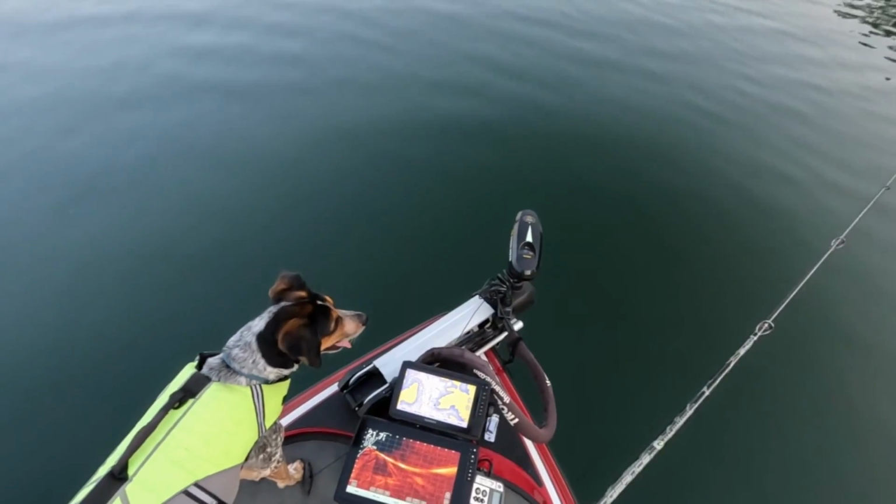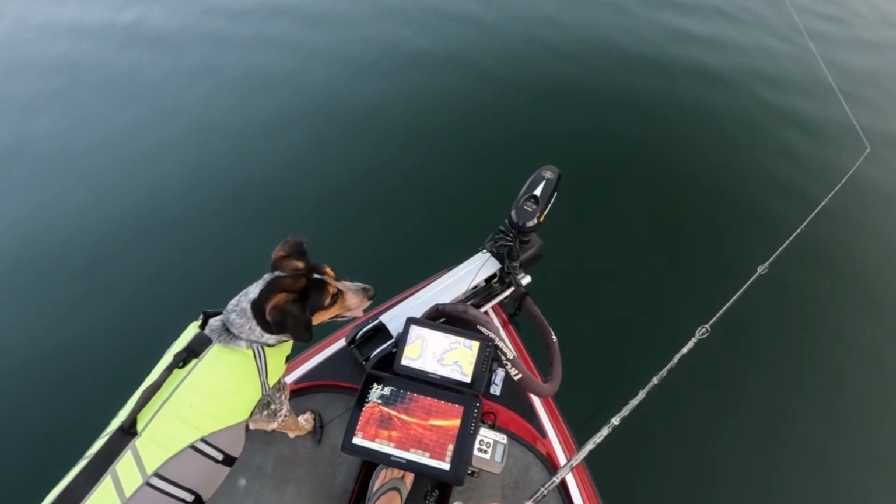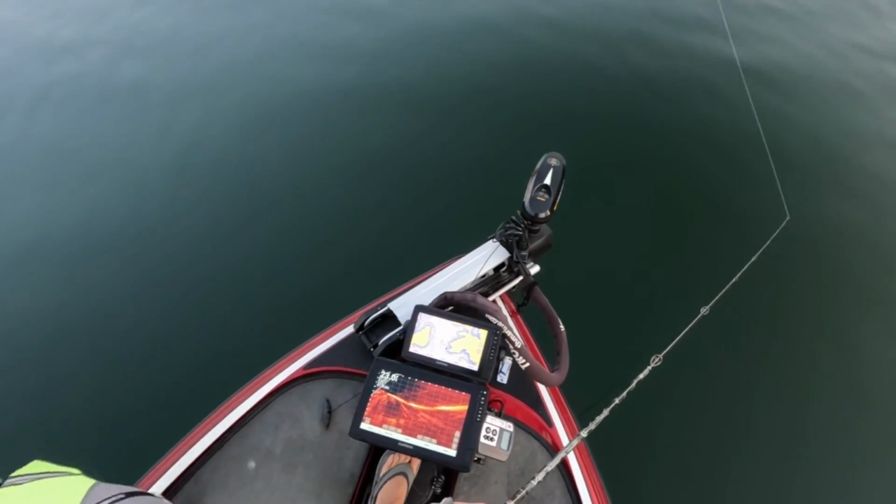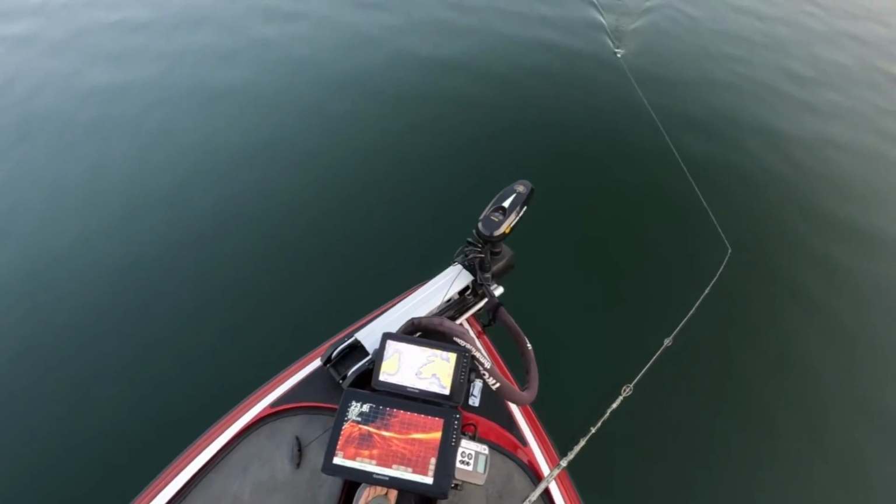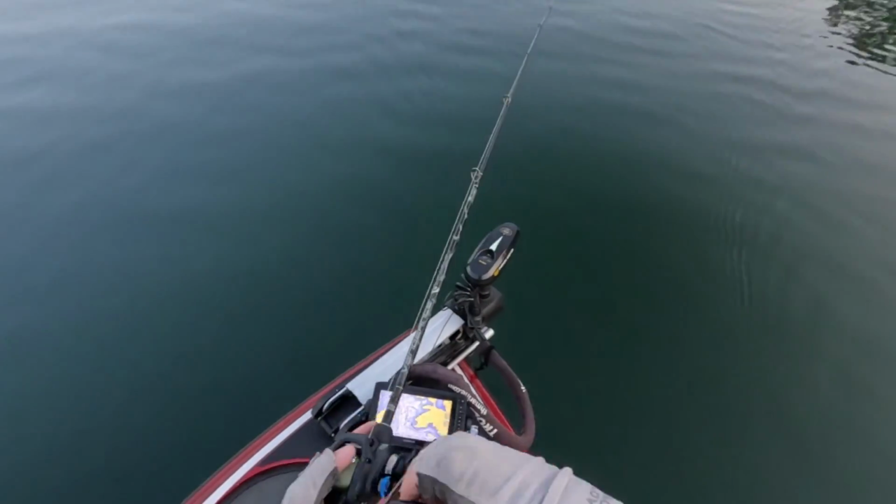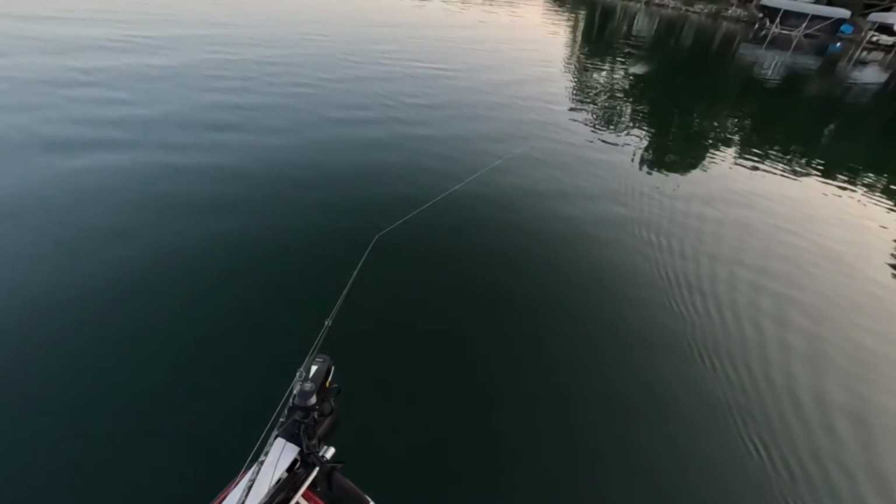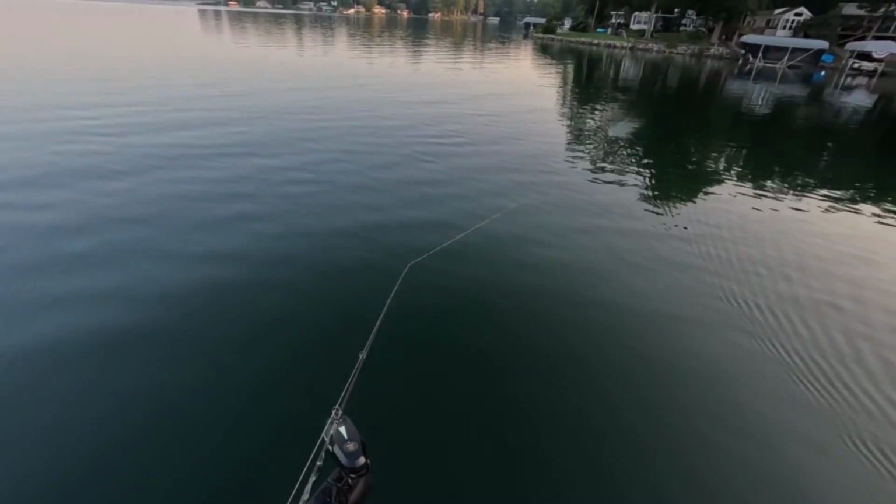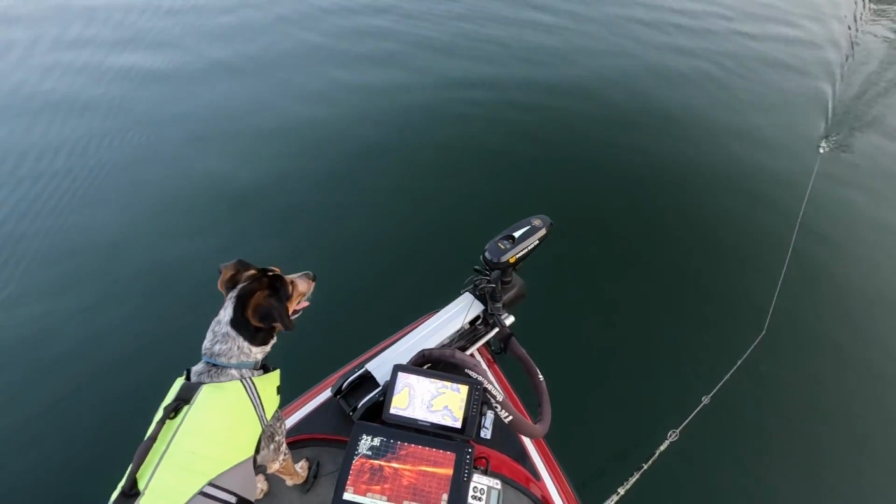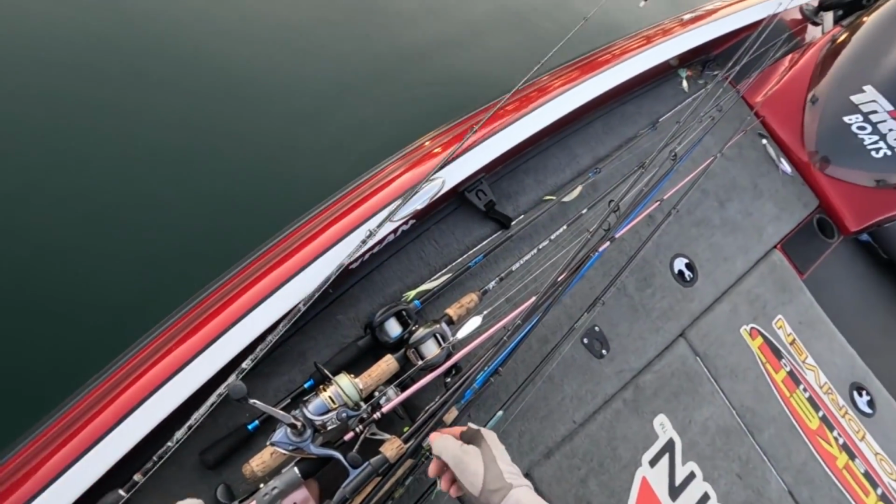The cool thing about this live scope is I'm going to throw my Whopper Plopper out if I see one on the bottom. Right, one down there at 15 feet. I'm going to see if it reacts, kind of see how far these bass are willing to go. Oh, it didn't come up. So let's go down to him.